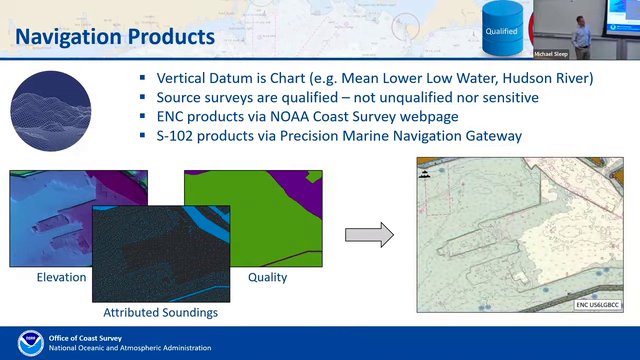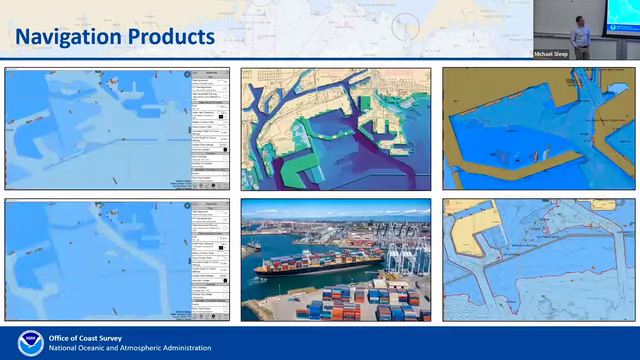And then we're also creating S-102 products for the Precision Marine Navigation Program. What you see here is the Port of LA Long Beach, and providing this bathymetry to the mariners directly lets them pull out soundings and contours on the fly. So if they wanted to find their safety contour or whatever they want to see from the data directly, the PPU unit allows them to do that.